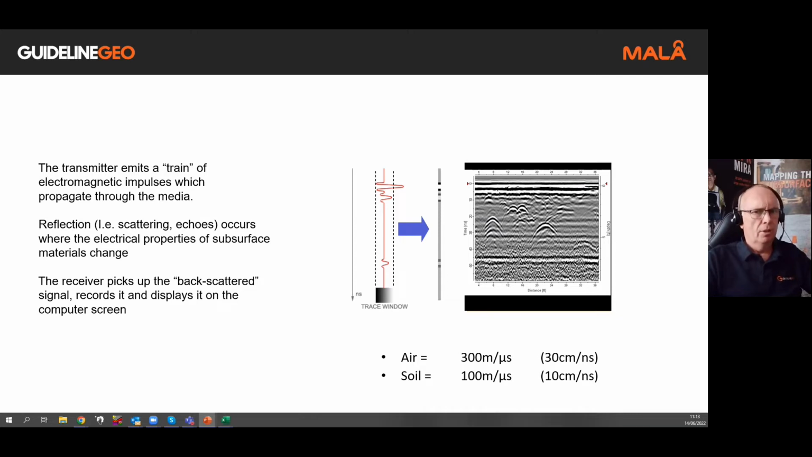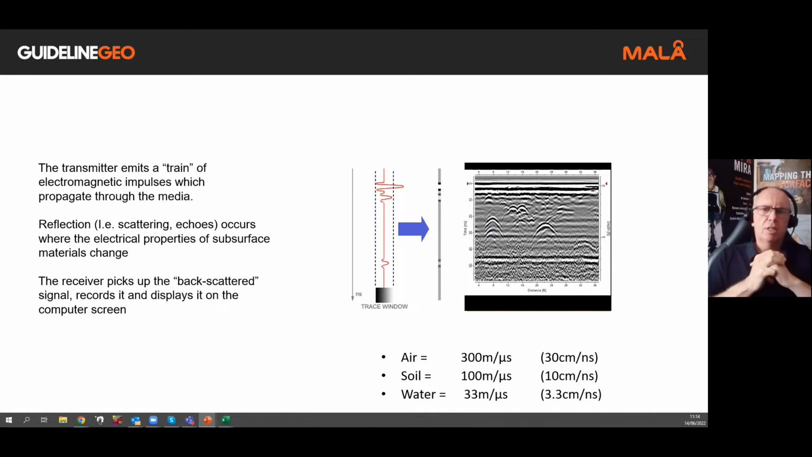The third value that's worth taking note of is water. Water velocity is approximately 33 meters per microsecond or 3.3 centimeters per nanosecond. So soil is traveling at about a third of the speed of light, and water itself is about a tenth of the speed of light. So it's a lot slower. That really needs to be taken into consideration when we're working with the GPR, particularly what sort of depth we can see, and also what sort of time window you're going to set when you're collecting your data. So a much wider time window is typically needed when we're measuring through water.